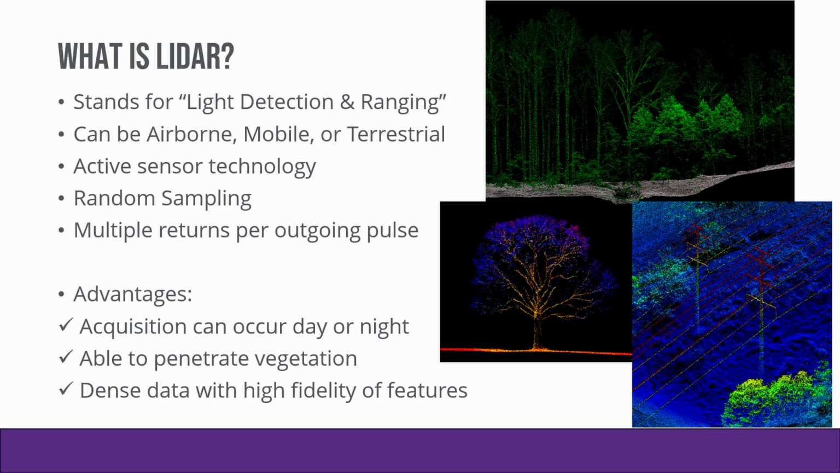And so for those who are maybe not familiar with what LiDAR is, it stands for light detection and ranging. It can be airborne, mobile, terrestrial. It is an active sensor technology. What that means is the sensor is generating its own source of energy in the form of a laser that's pulsing and firing into a mirror that's either rotating 360 degrees or just oscillating back and forth inside the laser head. It is random sampling as well.